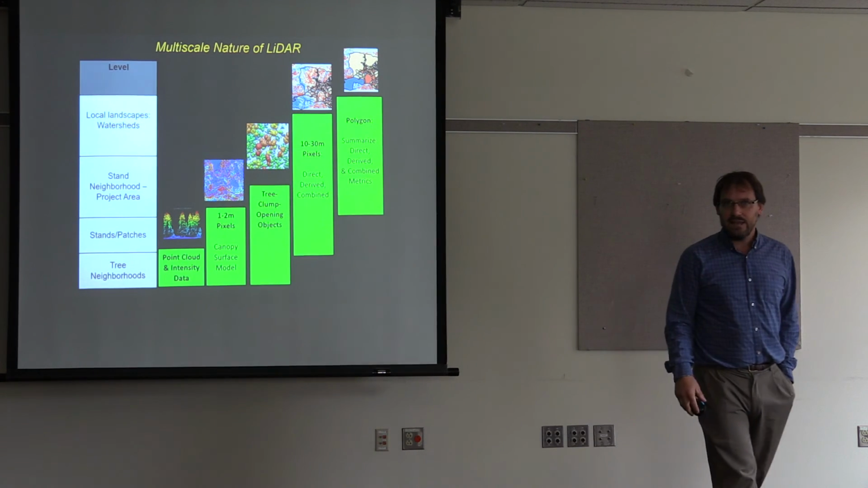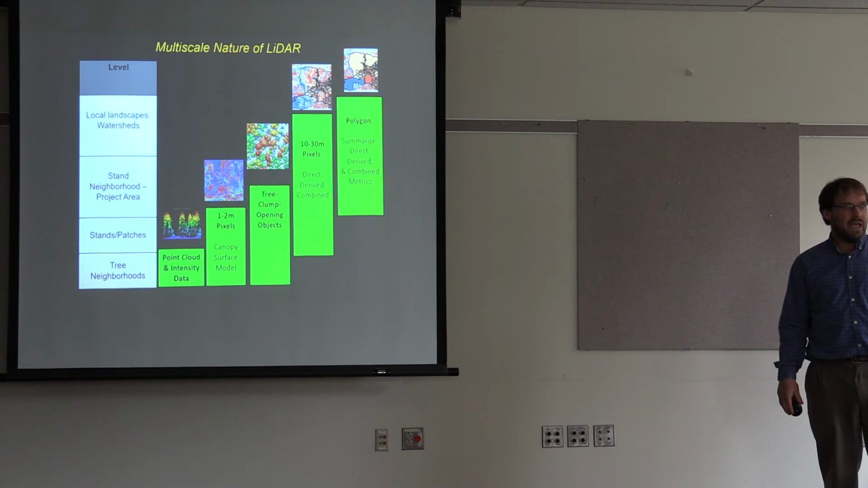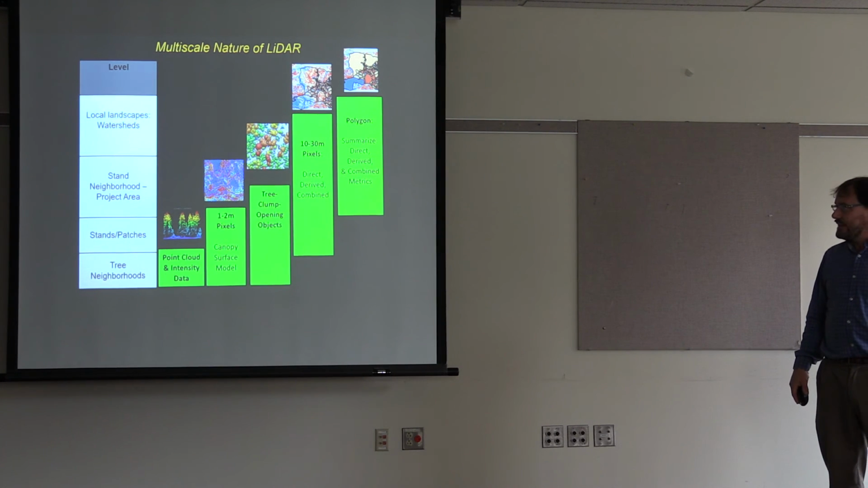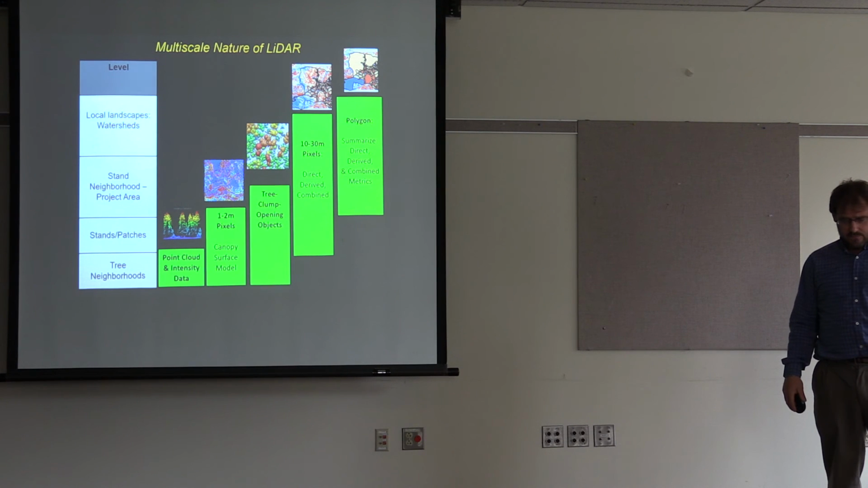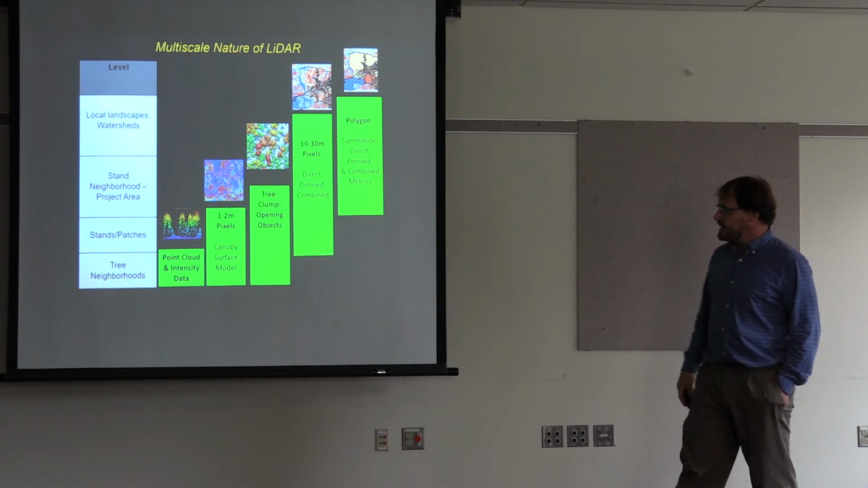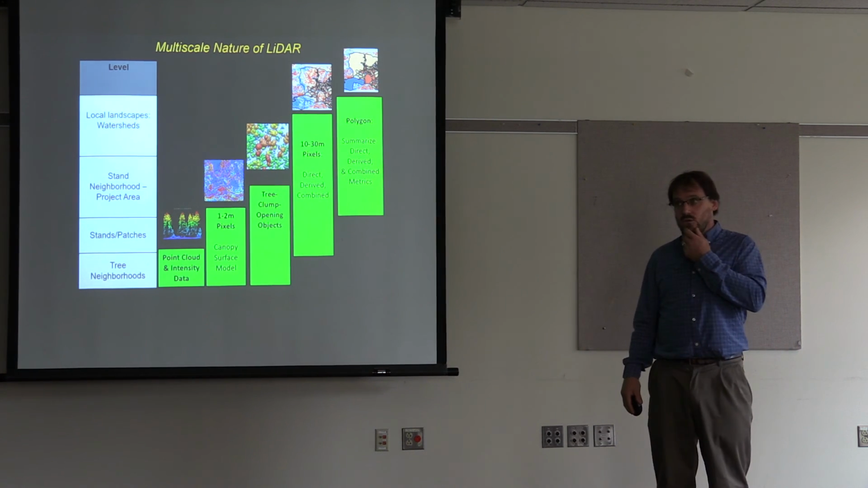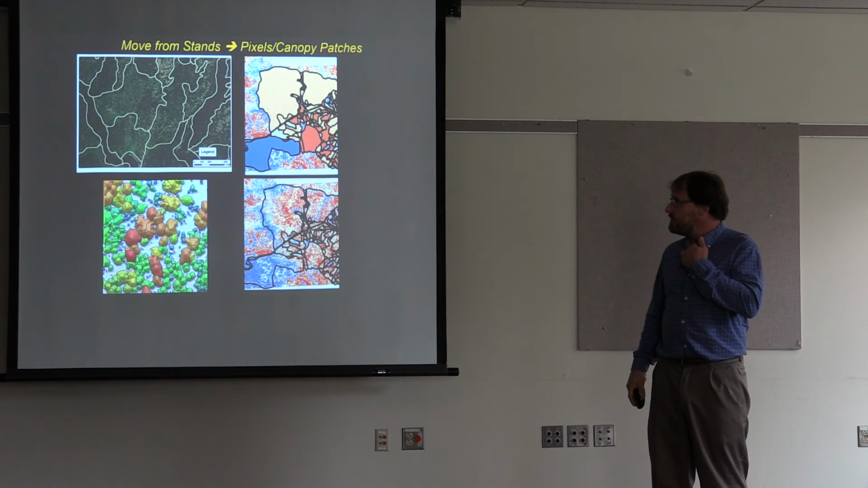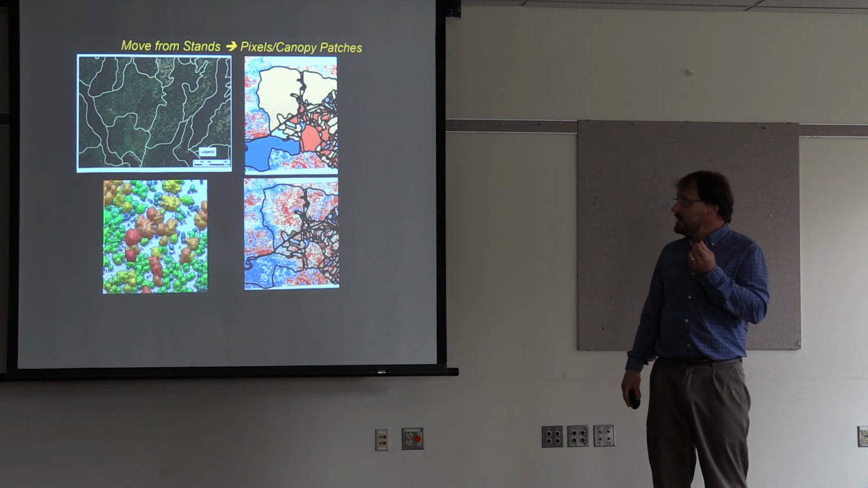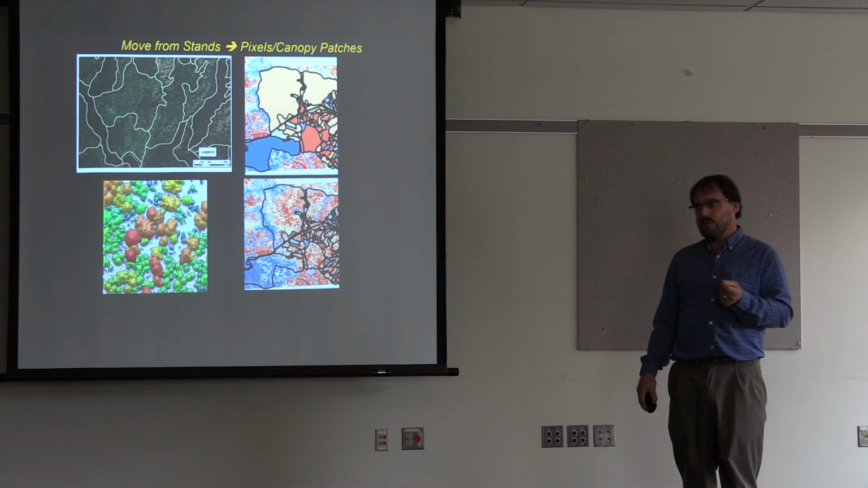So I just wanted to end by stressing the multi-scale nature of LiDAR. What I think is really exciting about LiDAR is that we finally have an information source where we can move away from, I won't say move away, but we've been stuck on managing at a stand level for a long time in forestry.